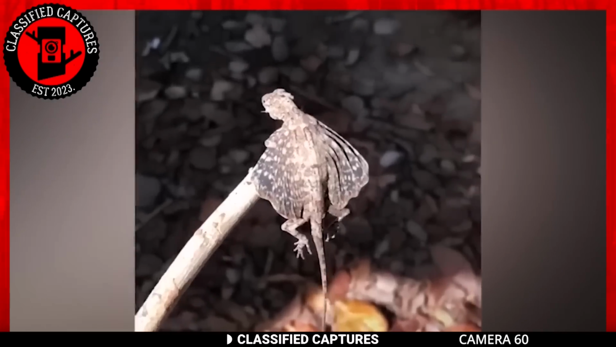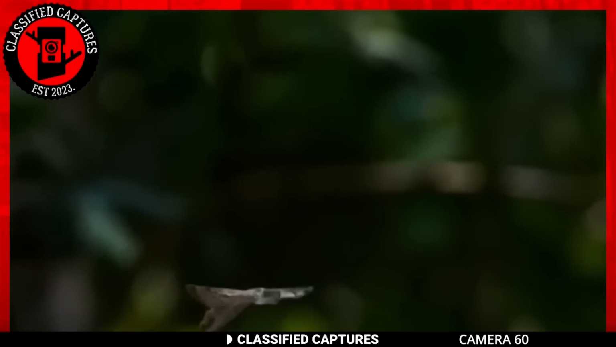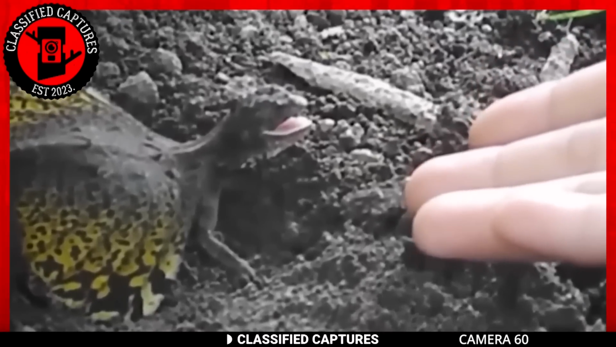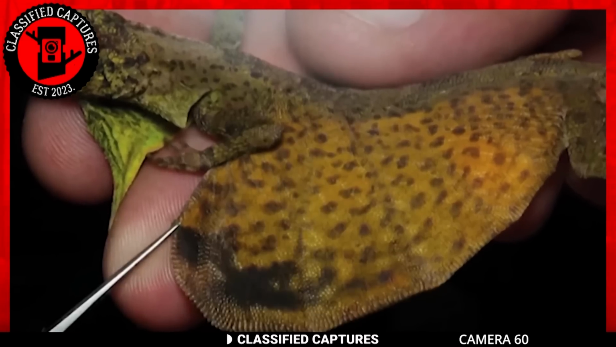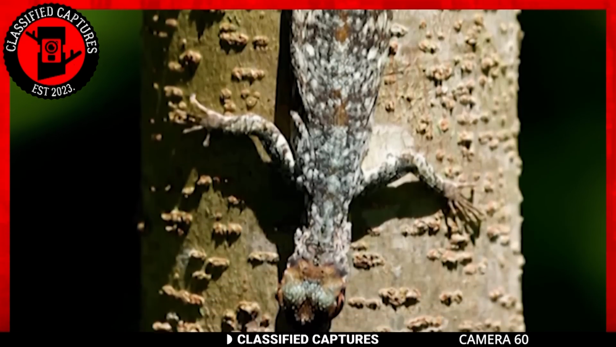No, that's not a real-life dragon, and no, it's not a genetically modified creature either. Yes, it's real. It's called a flying lizard. Flying lizards, also called dracos or gliding lizards, belong to the agamid lizard family in the animal kingdom. They're capable of gliding flight using membranes known as patagia, which are created by an enlarged set of ribs.